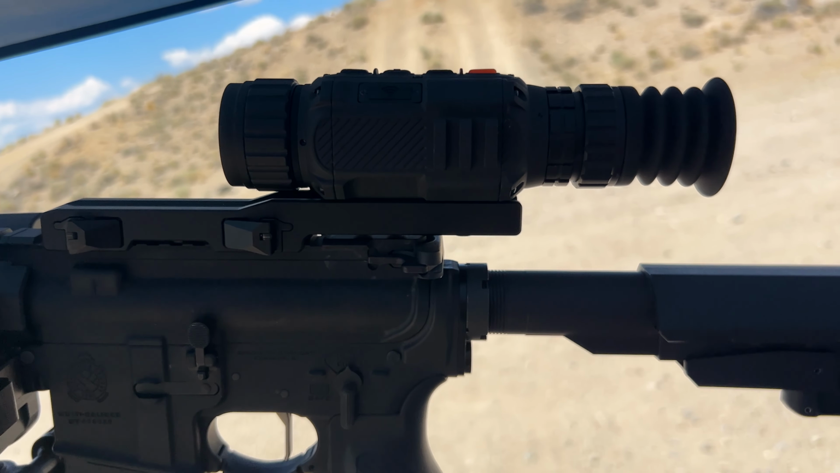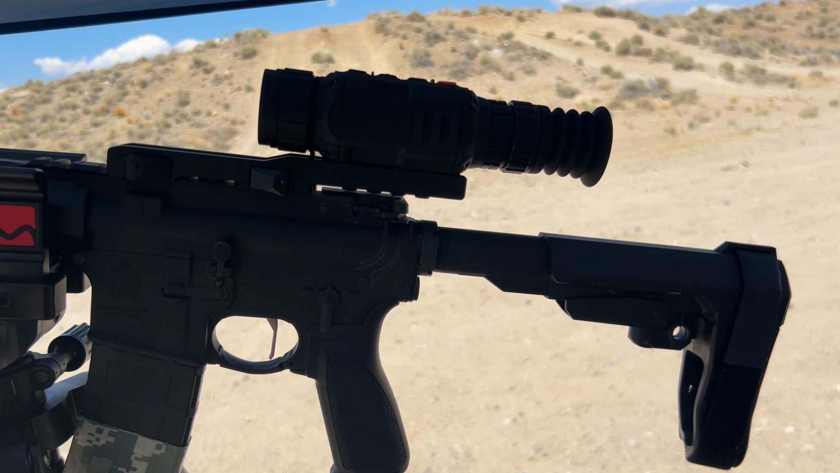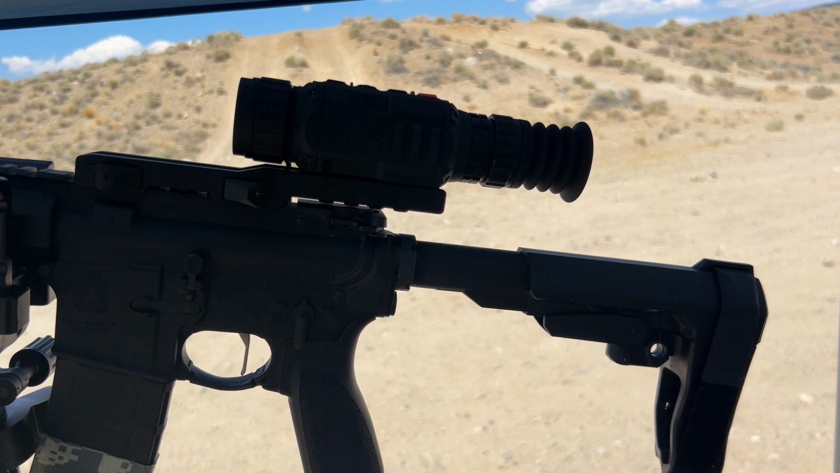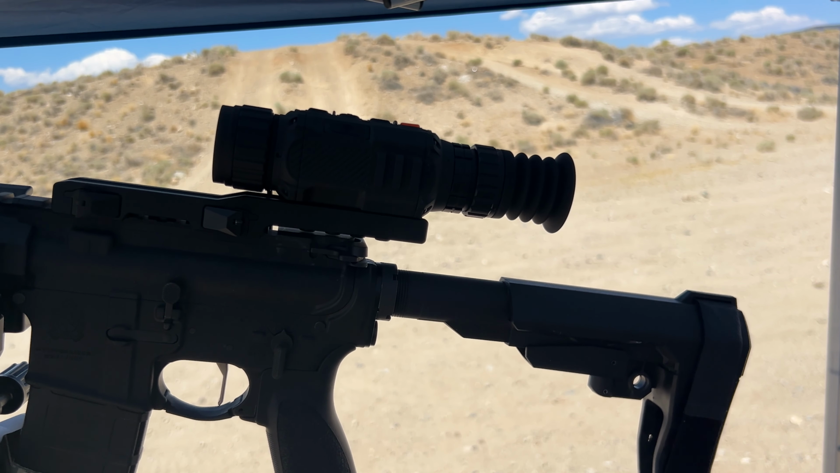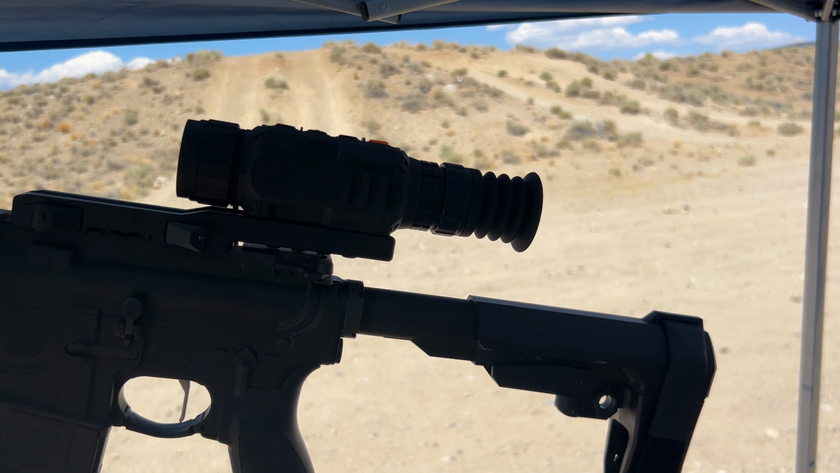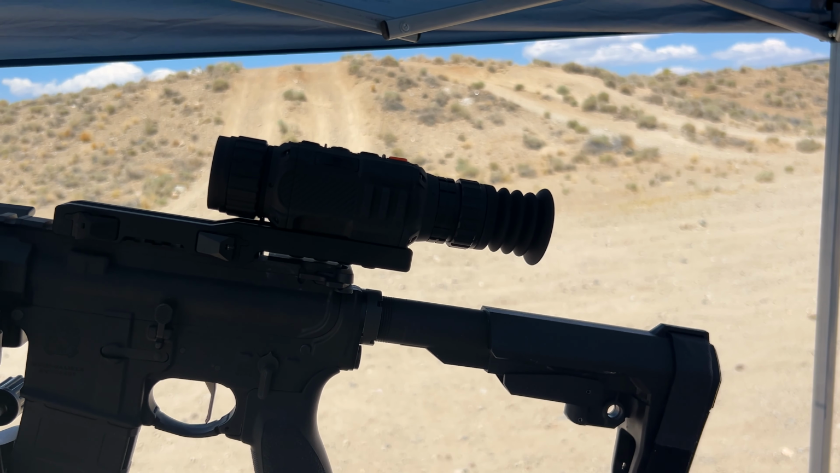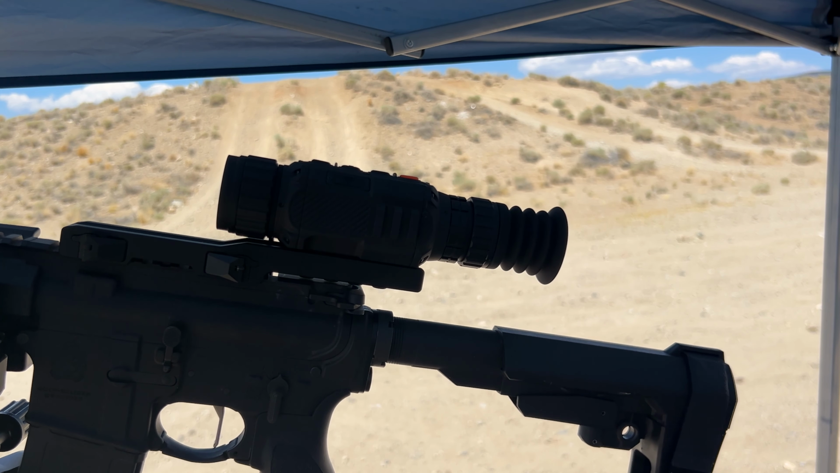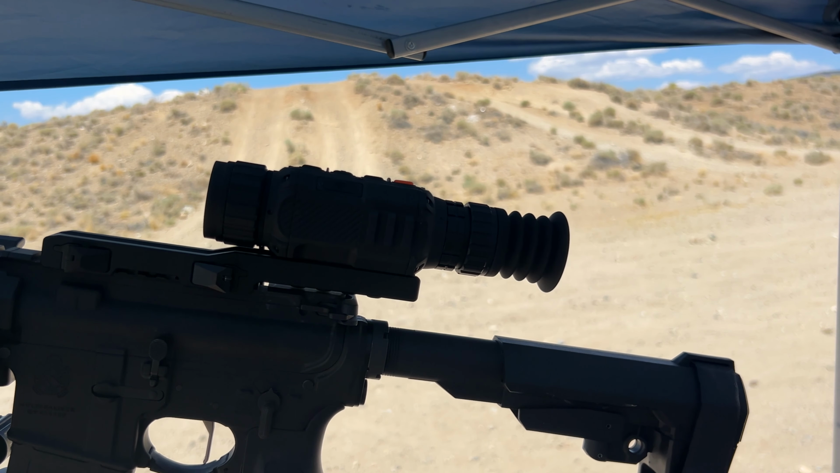And then there's 8 different color modes. And what I did to get an example of that is I just was using this handheld and pointed at kids playing in the living room as far as I could get in the house, as dark as I can get in the house, and flip through all the different color modes. So I'll show that now. The video will kind of scroll through those, and then I'll tell you what I think about this ultimately.